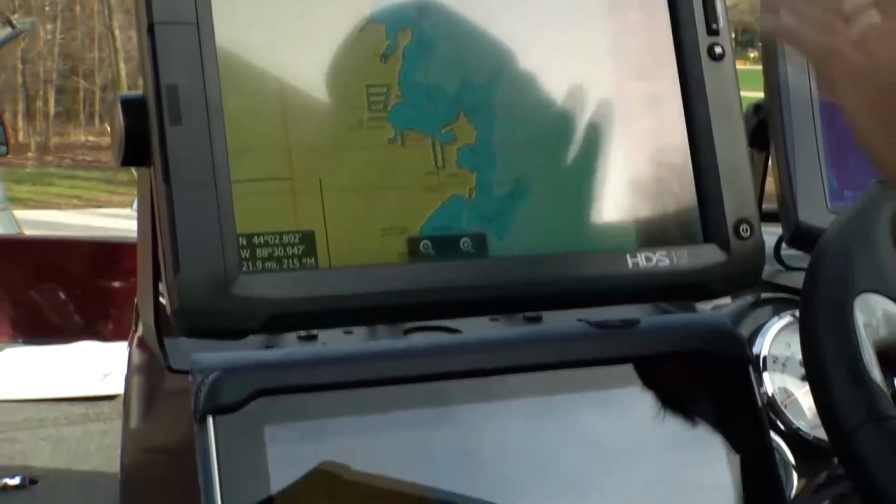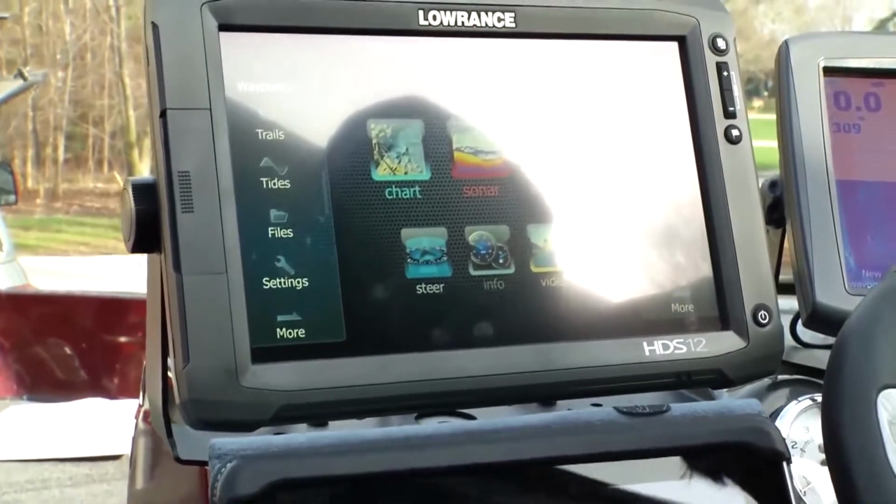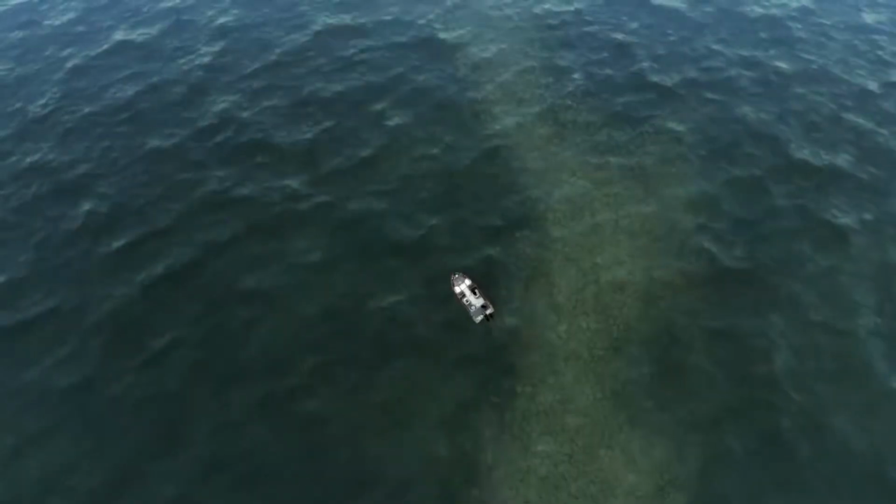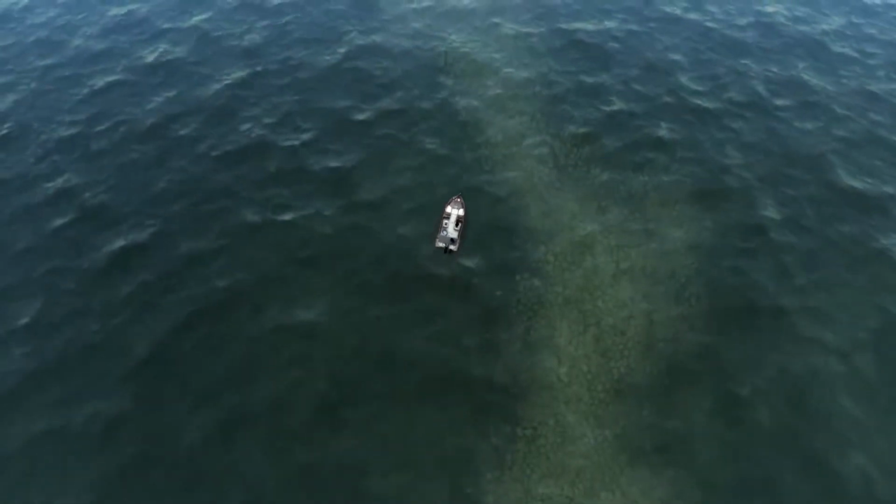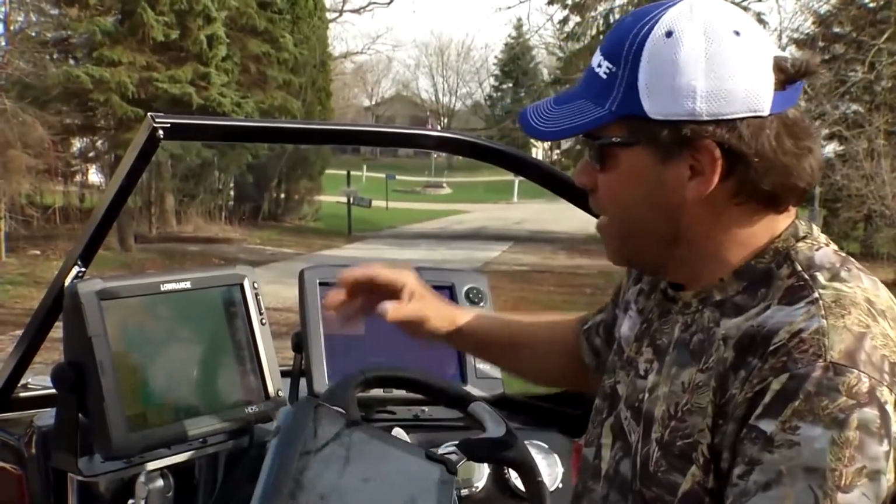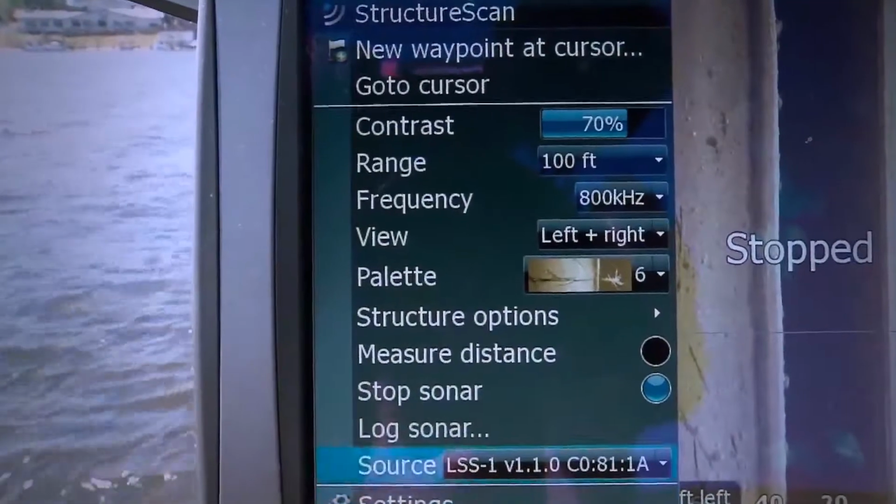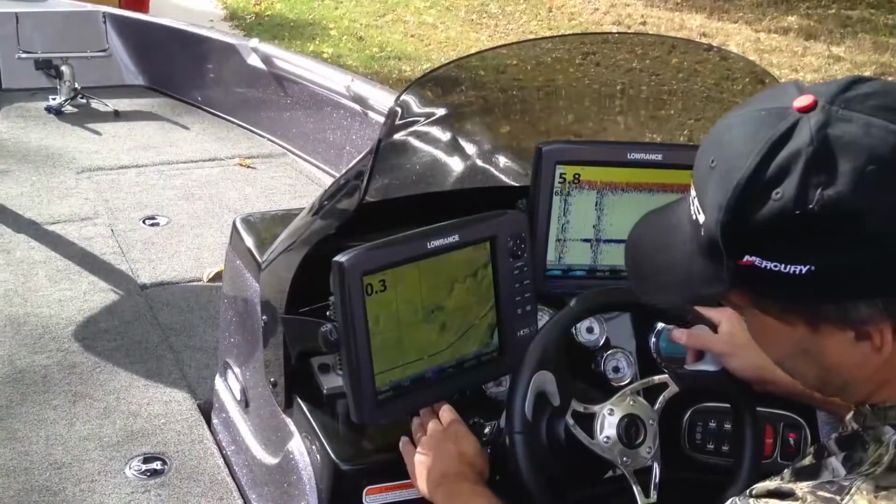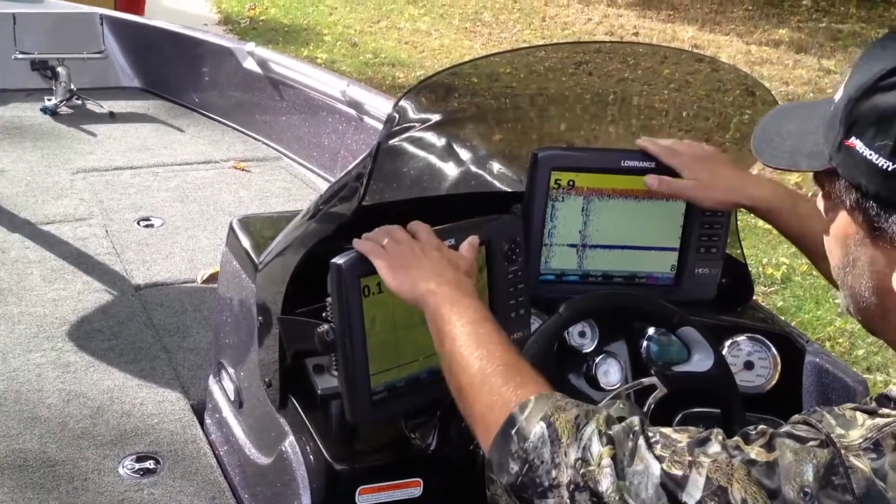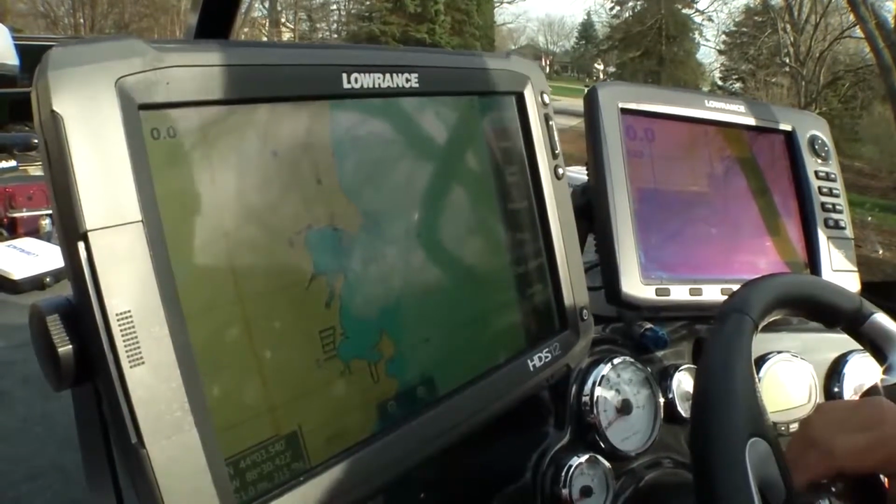With the HDS touchscreen, it's got a little bit more feature in that not only can you mirror it, but you can actually control this unit right from your iPad. With this one over here, you can simply mirror it. Now where's that cool? Say I was out on the lake, I see a bunch of fish on my screen, I want to show my buddy. I could do a screen capture on my iPad and text it over to them. I'm just giving you a little hint of what might be coming in the future. It's very cool stuff to have a network within the boat and be able to do a lot of different things.